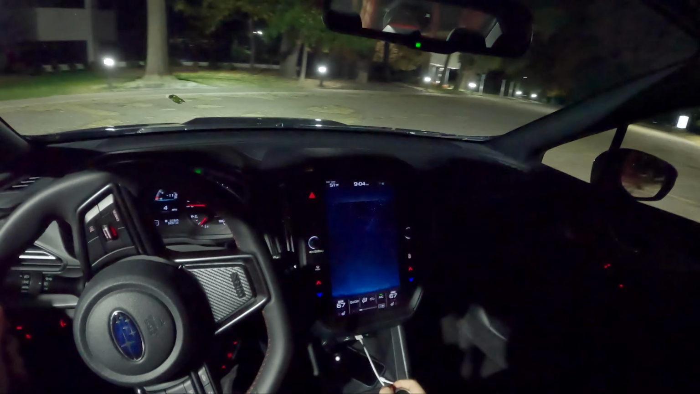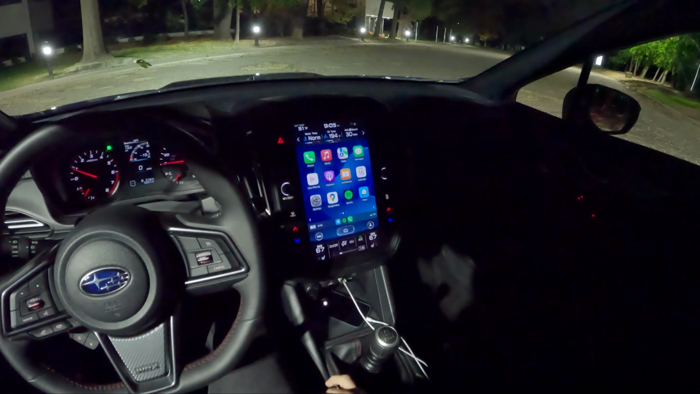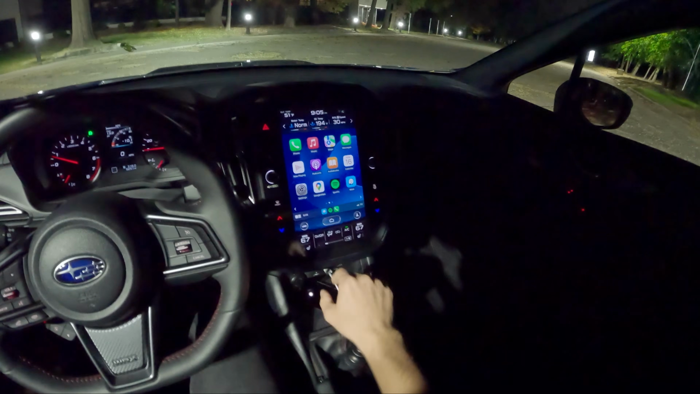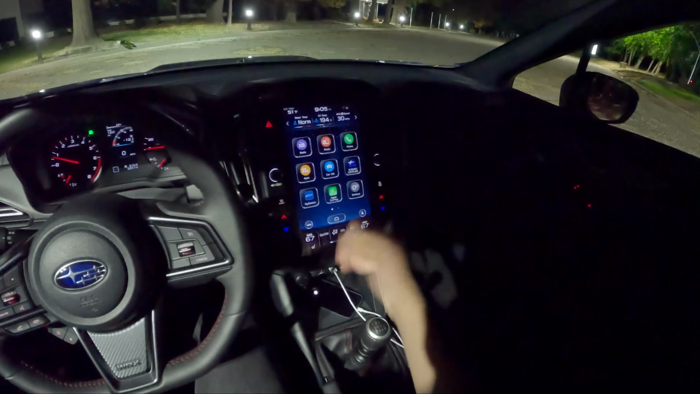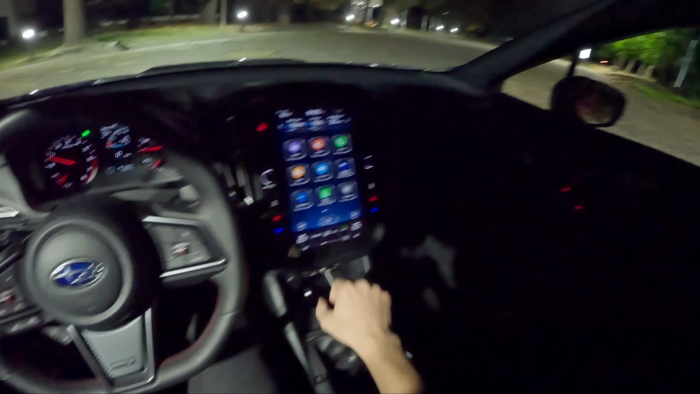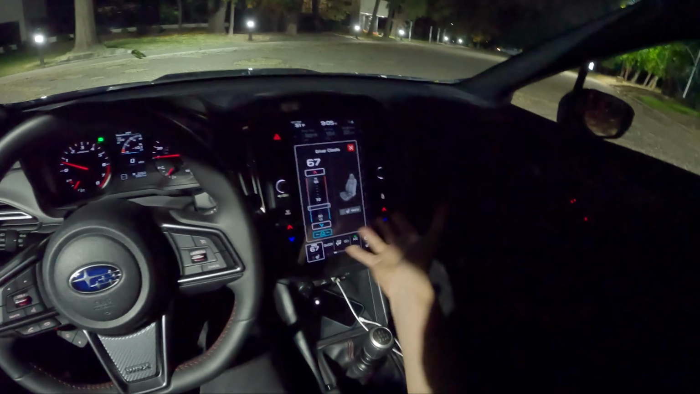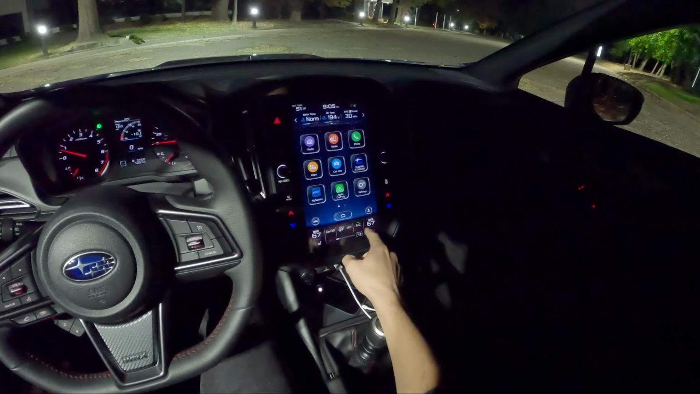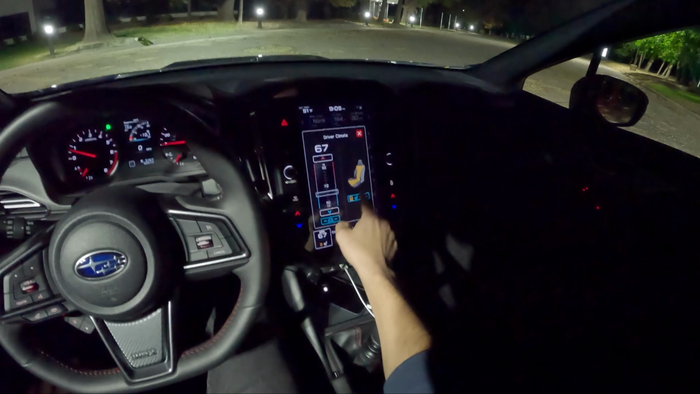Got this big 11-inch tablet screen. One thing I do really like about it is that CarPlay is vertically oriented. That's kind of nice. The rest of it though, it's a little bit laggy. It's a bit tedious to get into some deeper menus like your audio settings, and climate control is just kind of a pain to work with in the sense that it's just overly complicated. Yes, you can adjust your temperature, but there's no auto mode. Turning on and off your heated seats takes a couple presses.